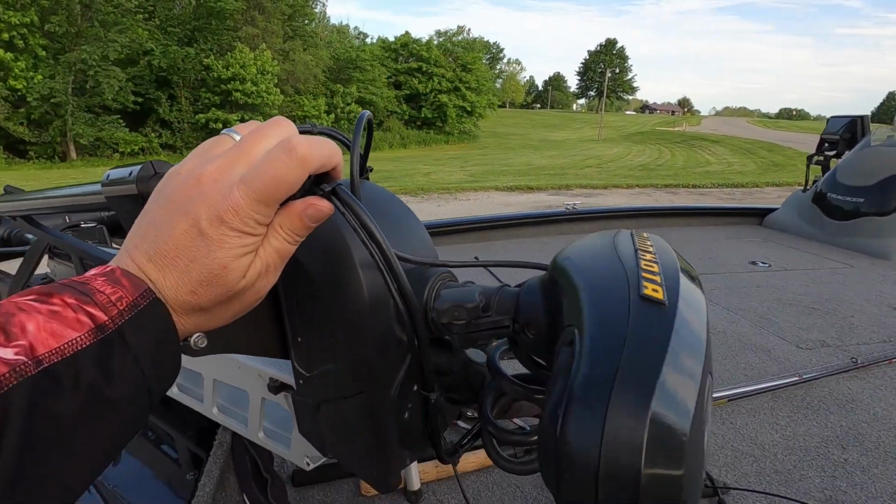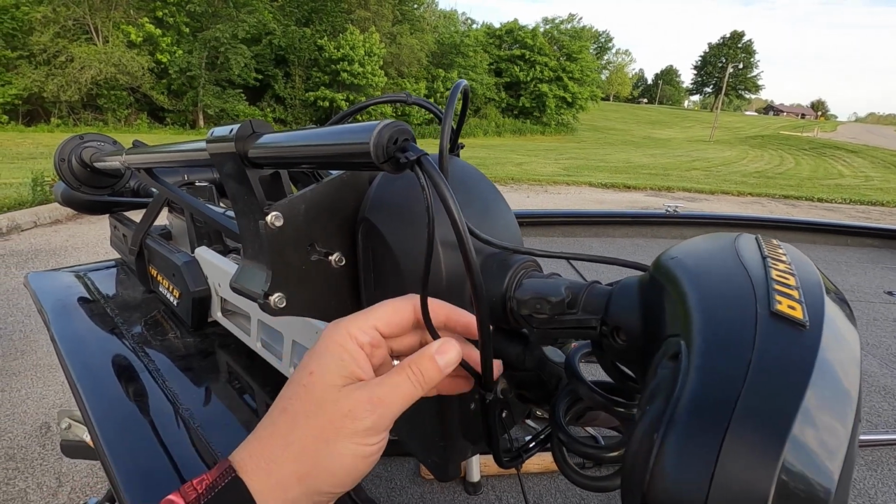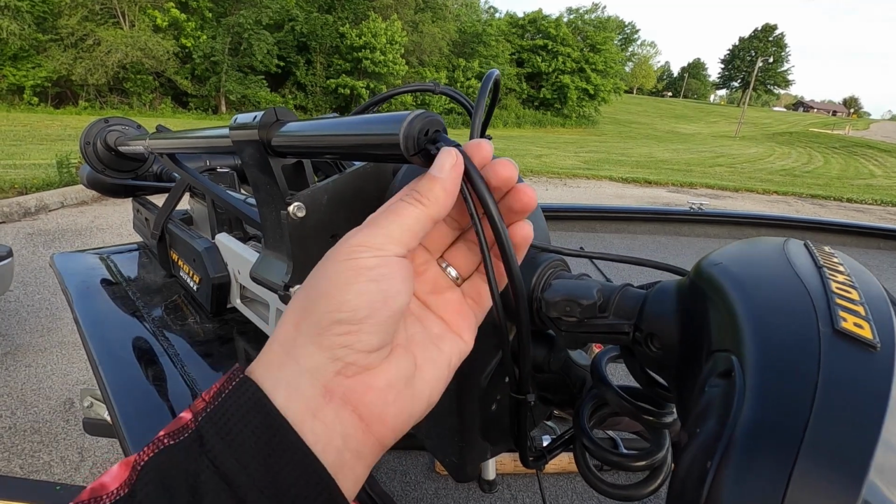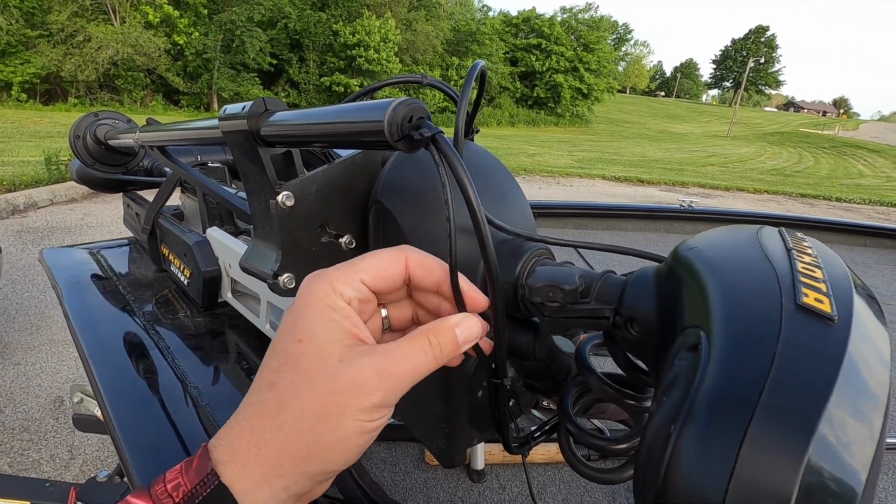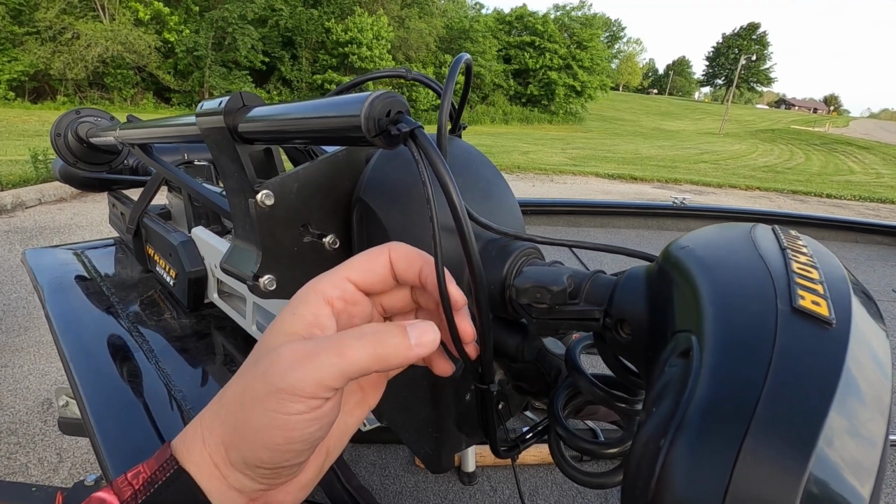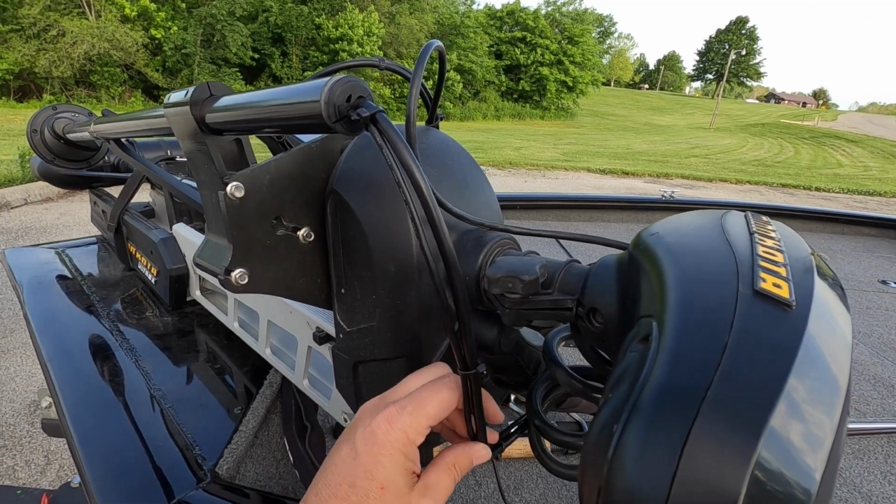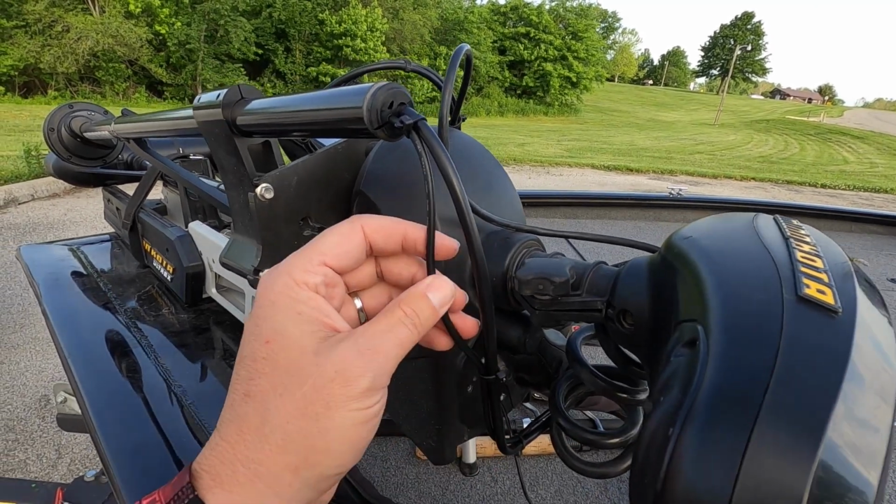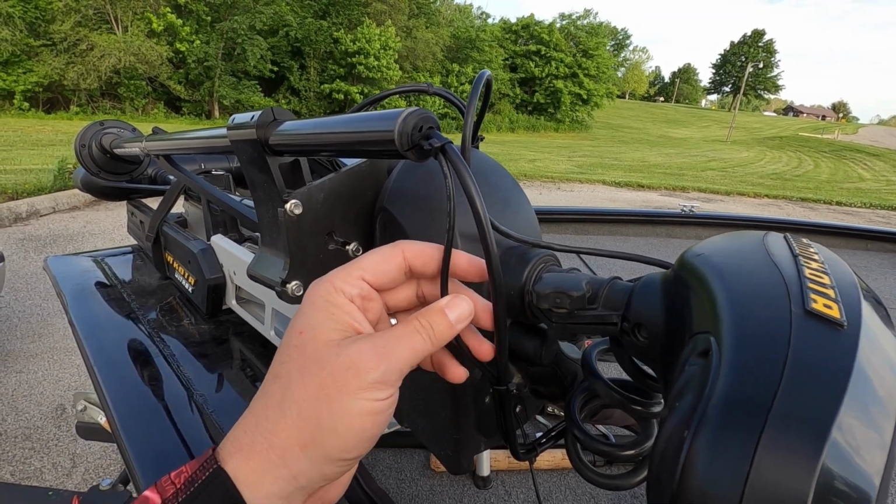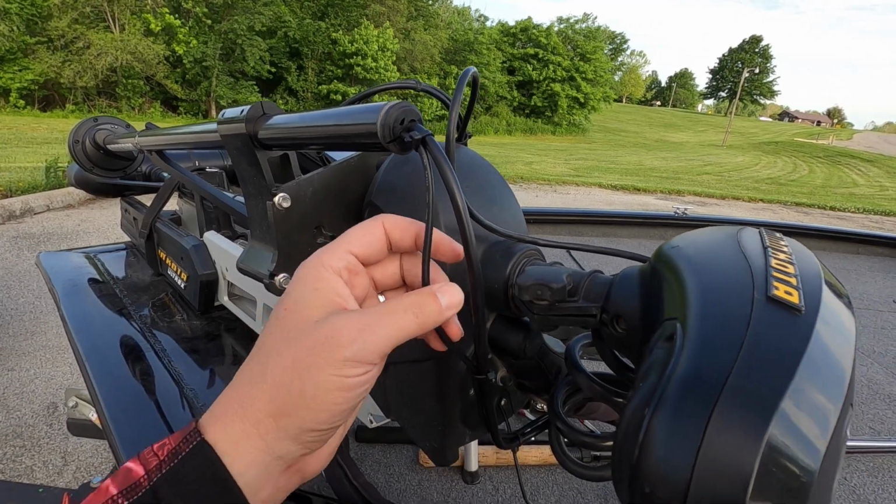Up here where your wires are coming out, I can tell you the difference is the small one is going to be your power cord, and Humminbird did a good thing by giving you an extra 10 feet of power cord, so I didn't actually have to put a splice in my line to get back to where I'm running power to. I wish they would do that with all their graphs, give you enough power cord to get to either a junction box or a battery, but they don't.